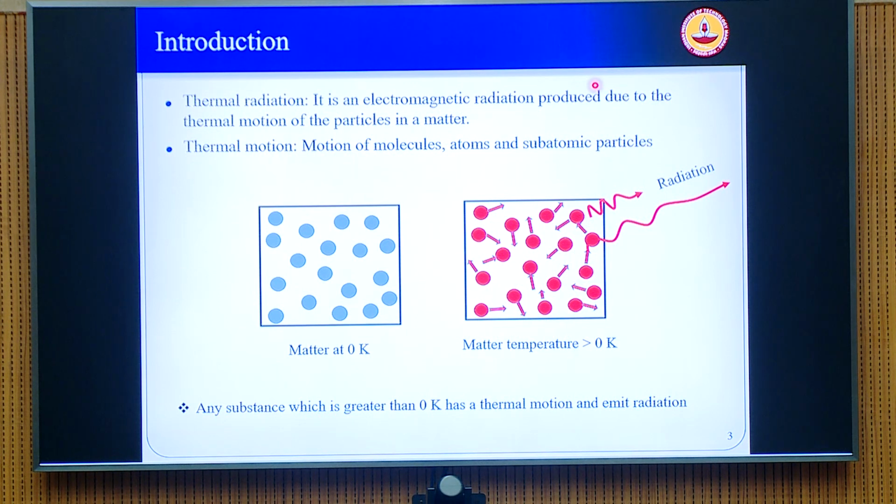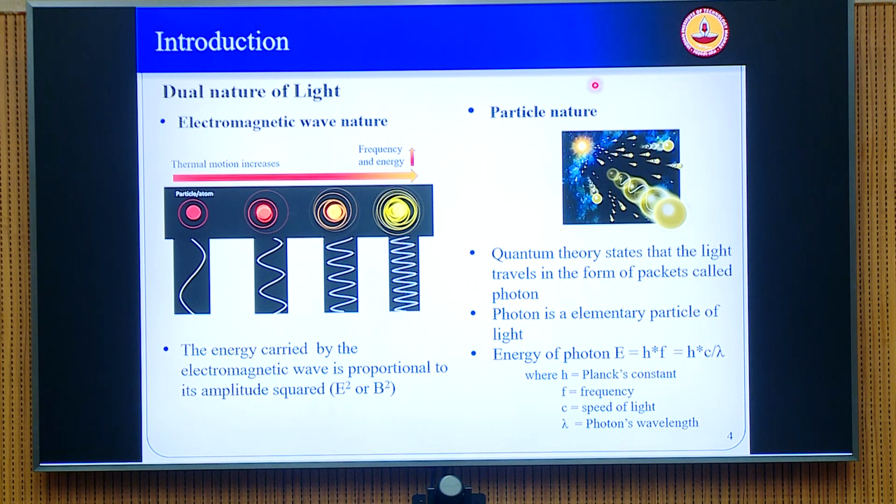So this is very important, because when we study heat transfer, we look at radiation independently, as though this is an independent mode of heat transfer. But you should understand that all bodies at temperatures greater than 0 Kelvin will participate in heat transfer through radiation, apart from the other modes of heat transfer such as conduction and convection.